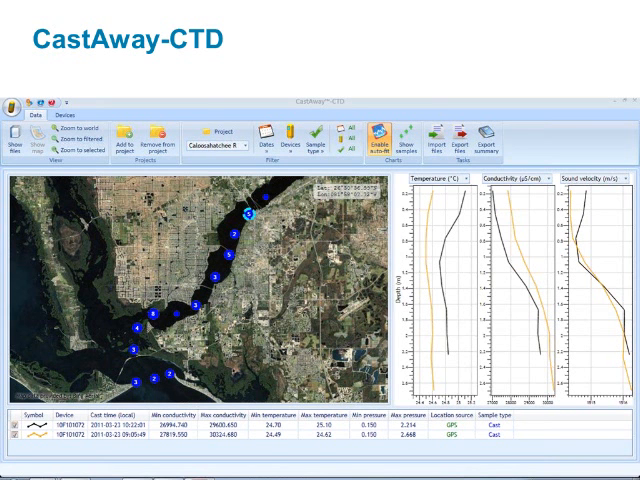So here's the CastAway software, which is fully integrated into the HydroSurveyor software as well. So this is showing different cast locations. The CastAway has GPS, so it takes the location of your cast, and that's stored in with the data. And these blue dots are showing different cast locations, and separate ones can be selected and then shown here on the right.